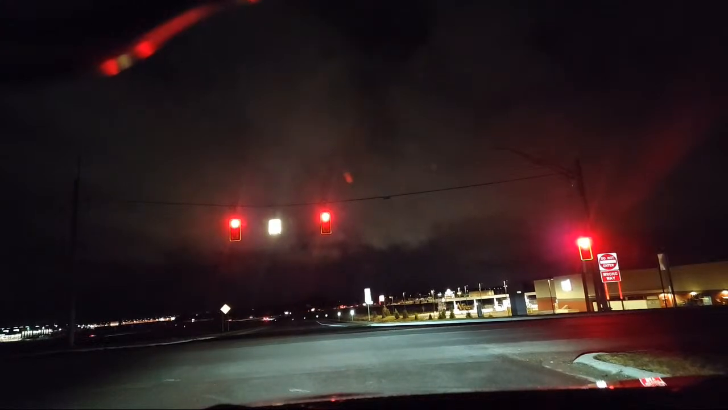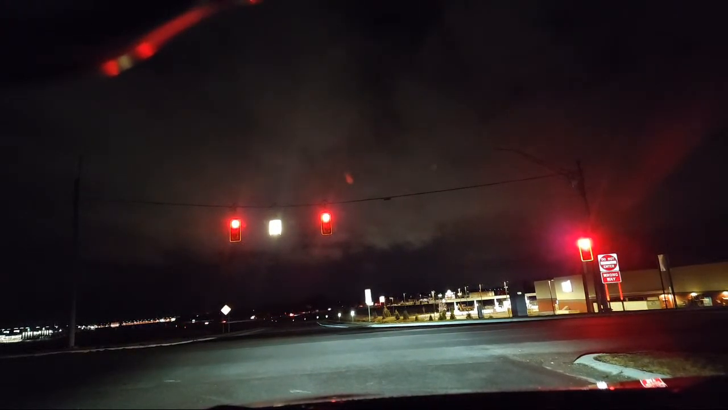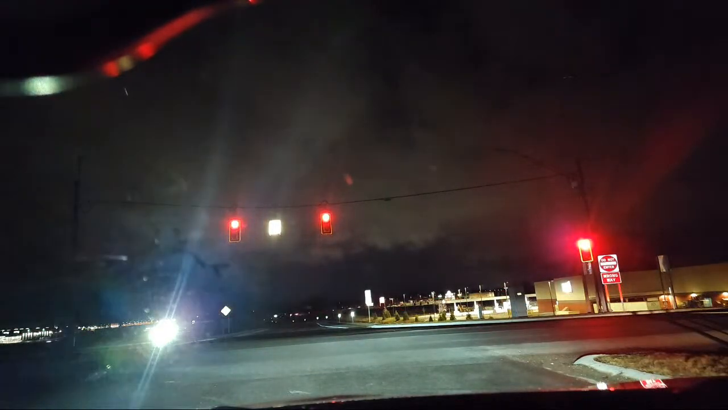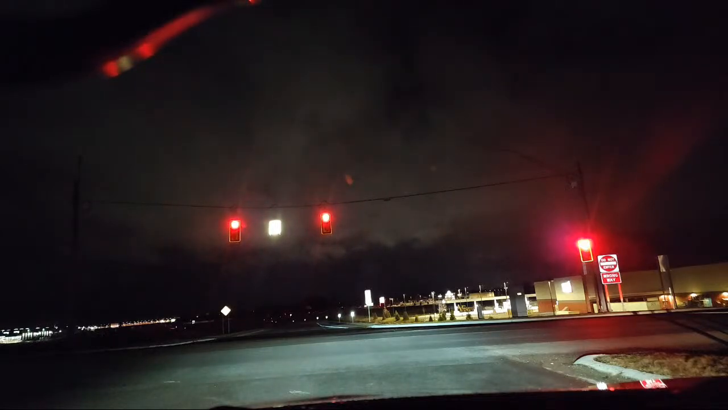Now that sign to the right over there, that's do not enter. That's a regulatory sign. It's really easy to get confused. And then what's going to happen when this light turns green, you're going to see me merge on the expressway.